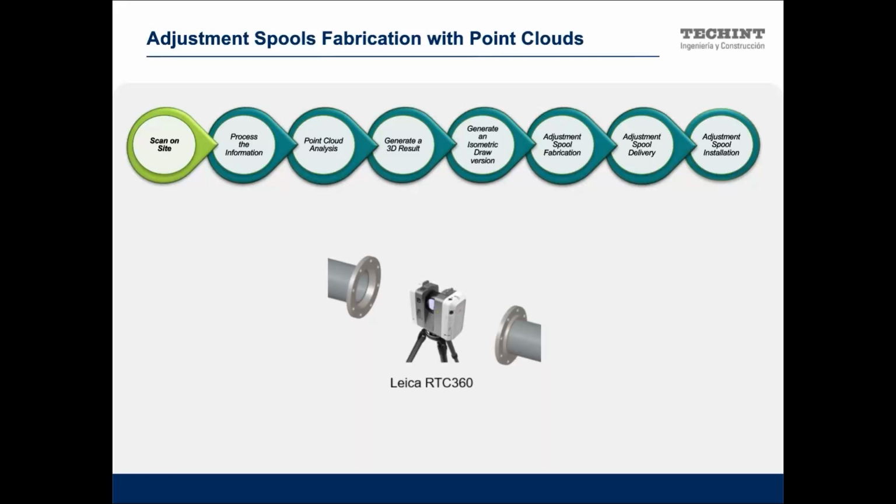We place the laser scanner between the two flanges, just to take the measurements of those elements and capture all the particular dimensions between them. So we only take one scan per two cases. For example, if you have two flanges, you only have to take one scan, and you can put the scanner in one place for any case.